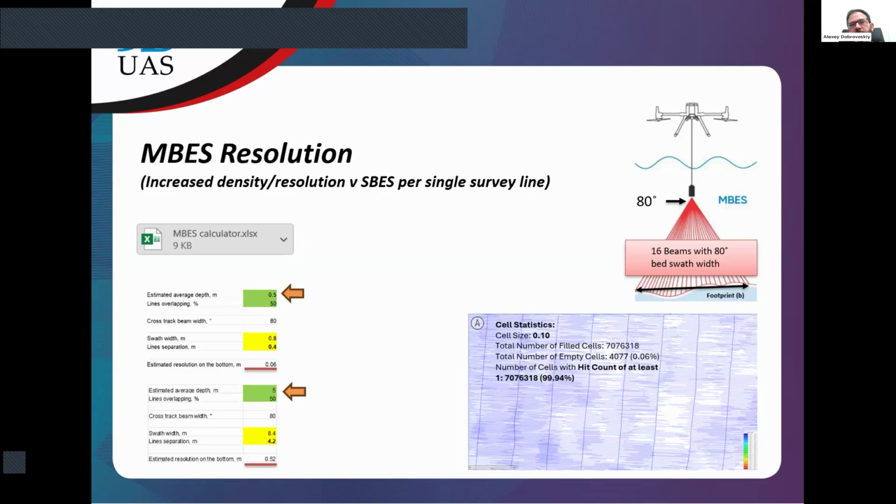We can see that a small square, 10 by 10 centimeters, was hit at least once during the survey in 99.94% of cases. So such data density satisfies the requirements of any surveys.